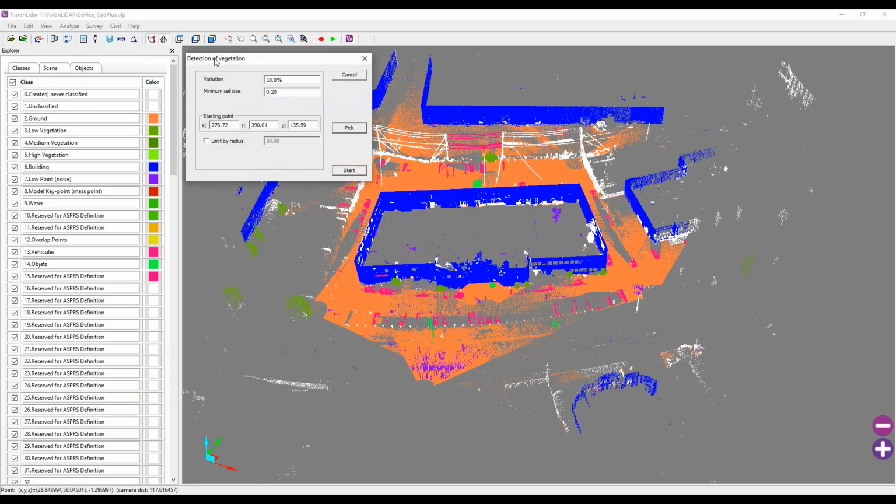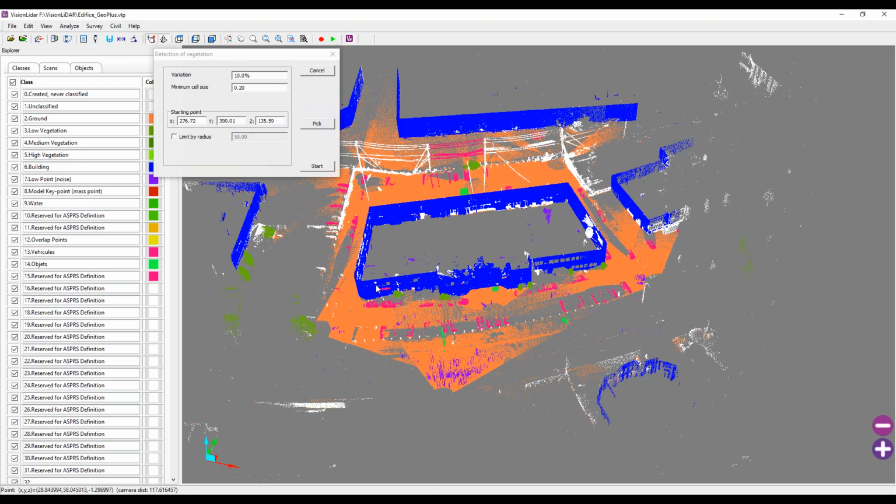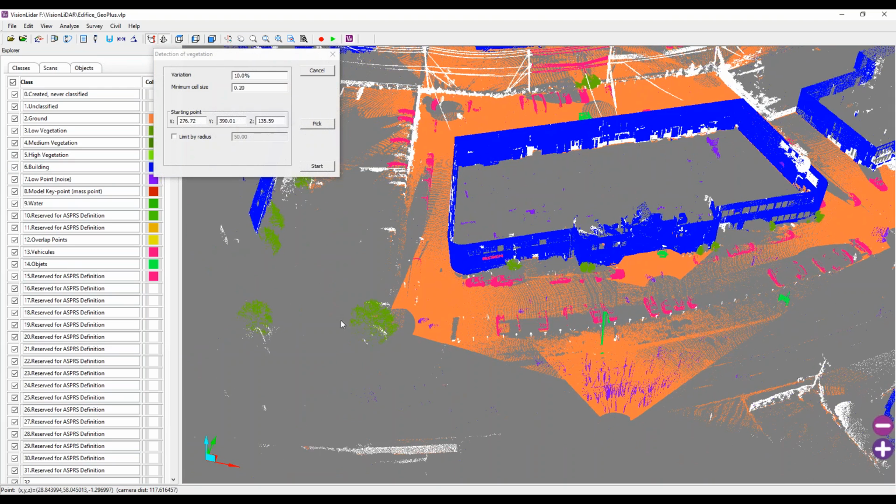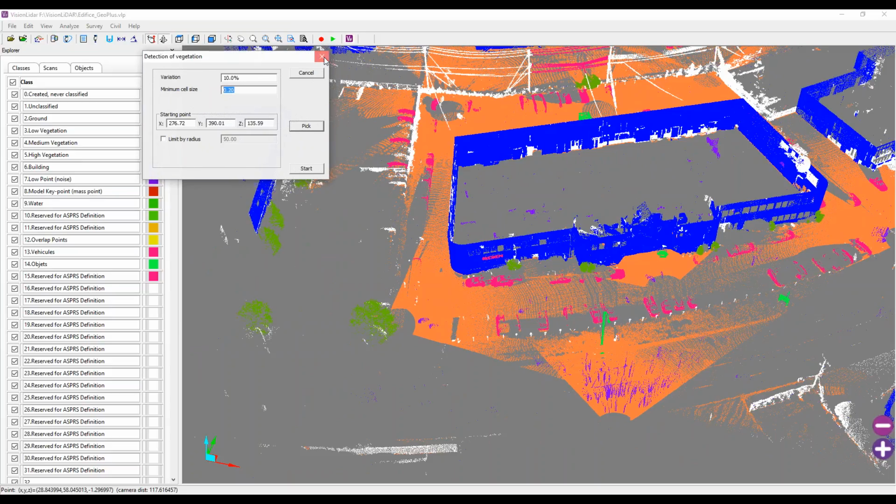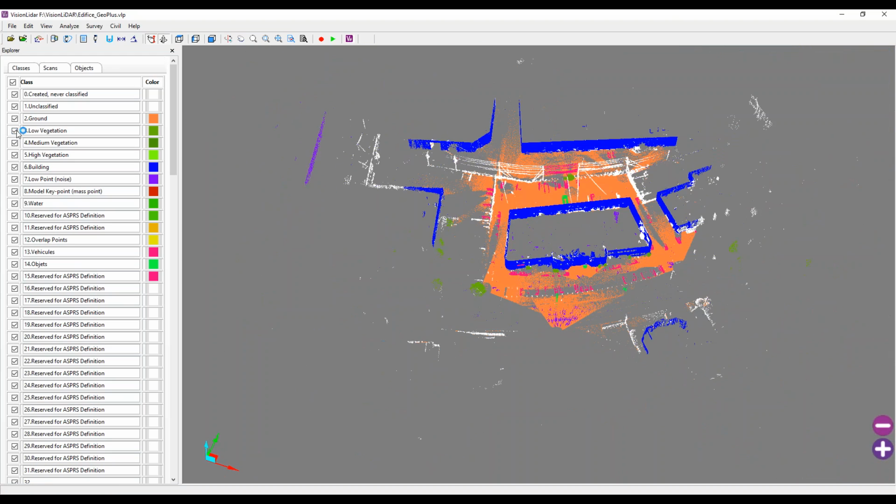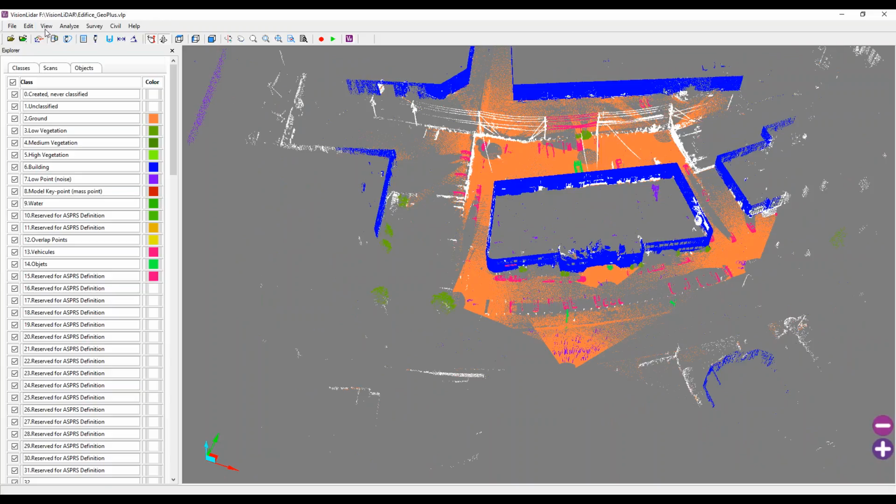Moving along, there's the vegetation detection, which works a little differently from the other two. In this case, it's going to be searching for cells with a high degree of variability. So with a certain degree of variation, again, a given cell size, which will be the precision of the detection, it is going to send all the detected elements to class number 3. We see here a few bits of vegetation that were detected.